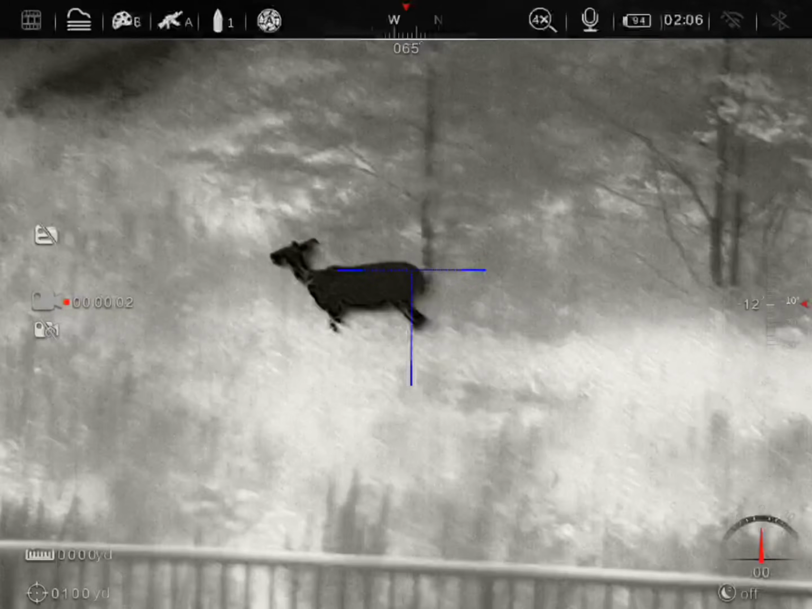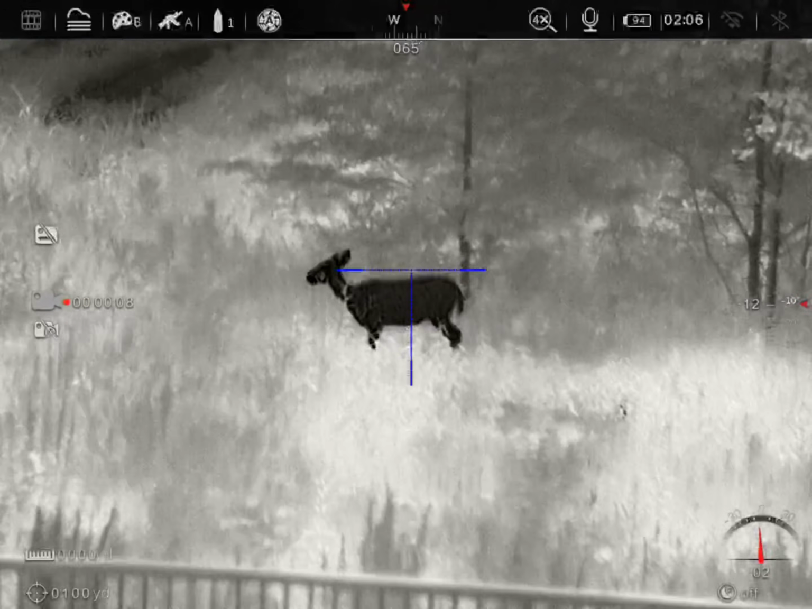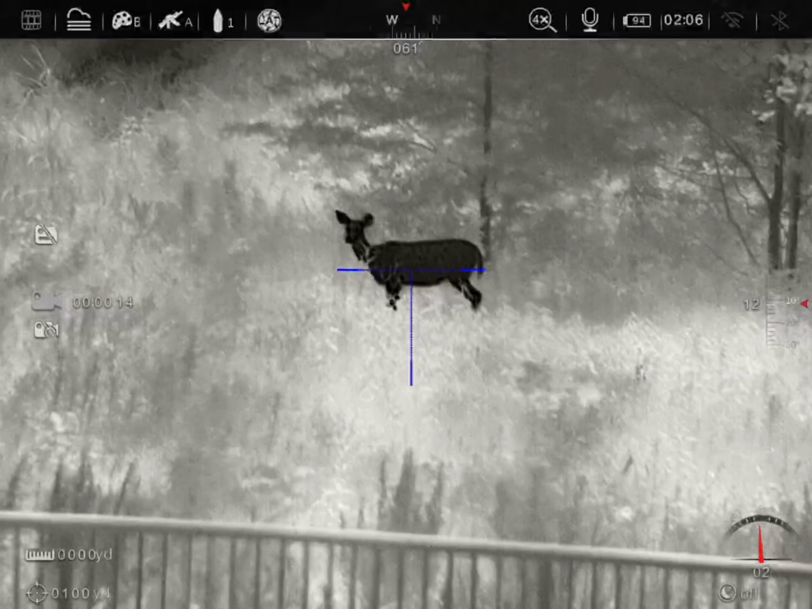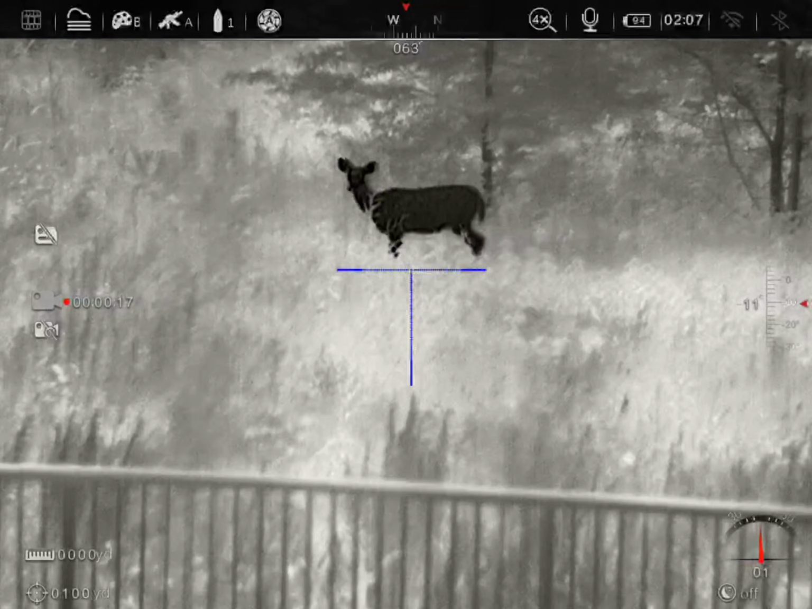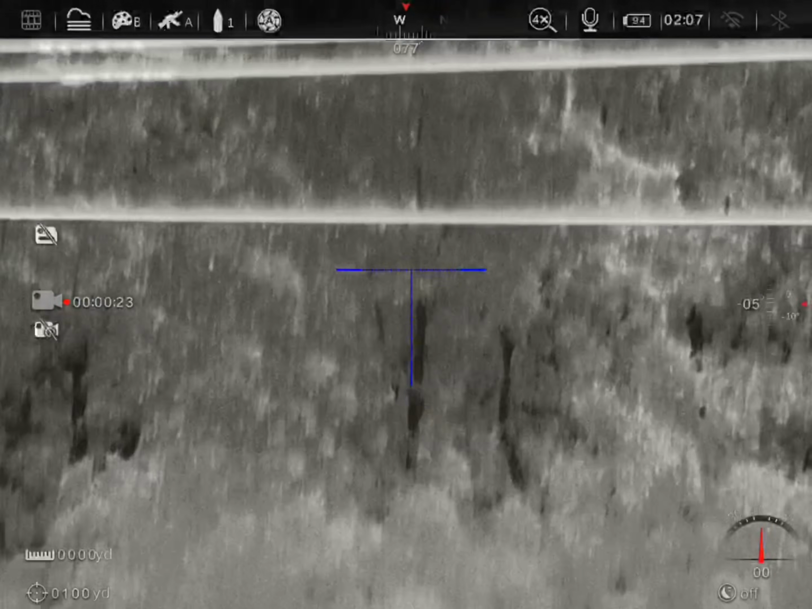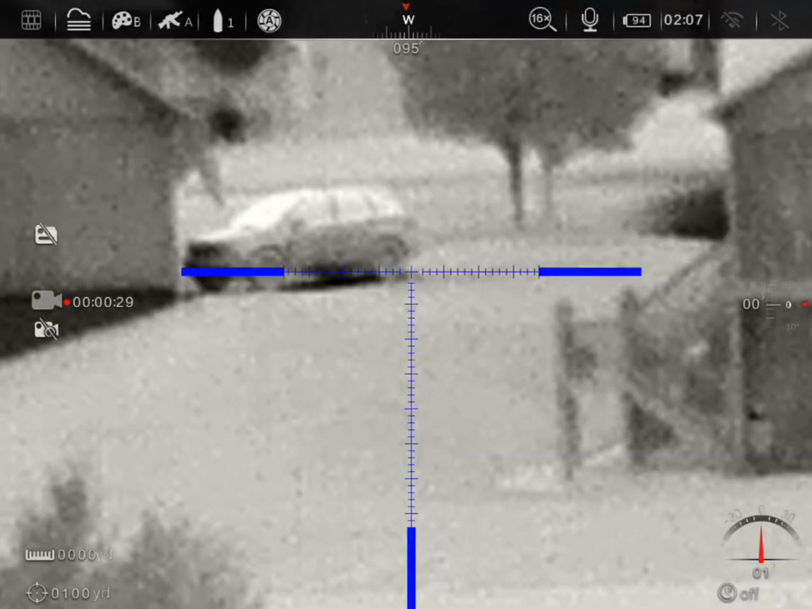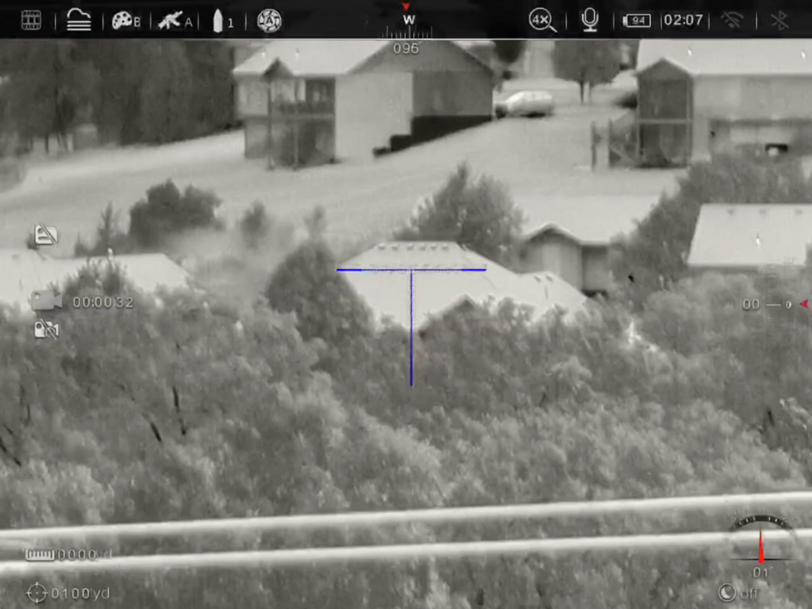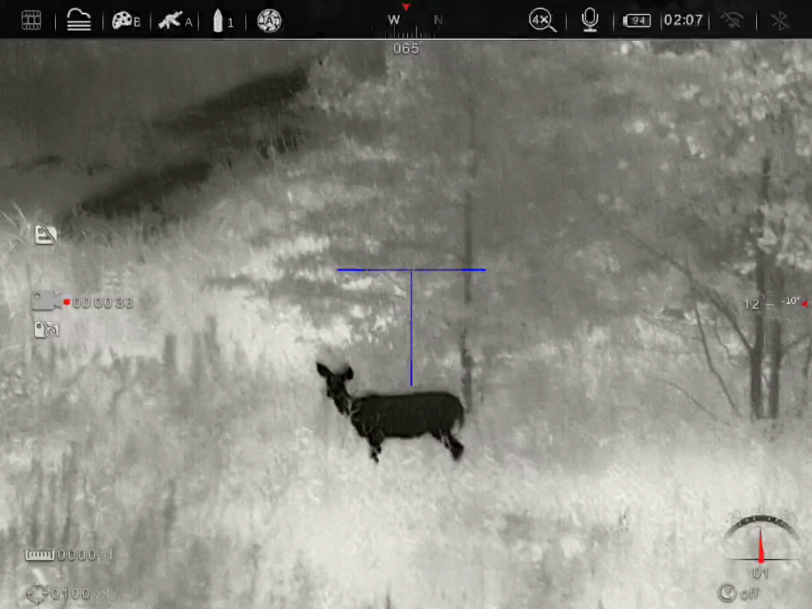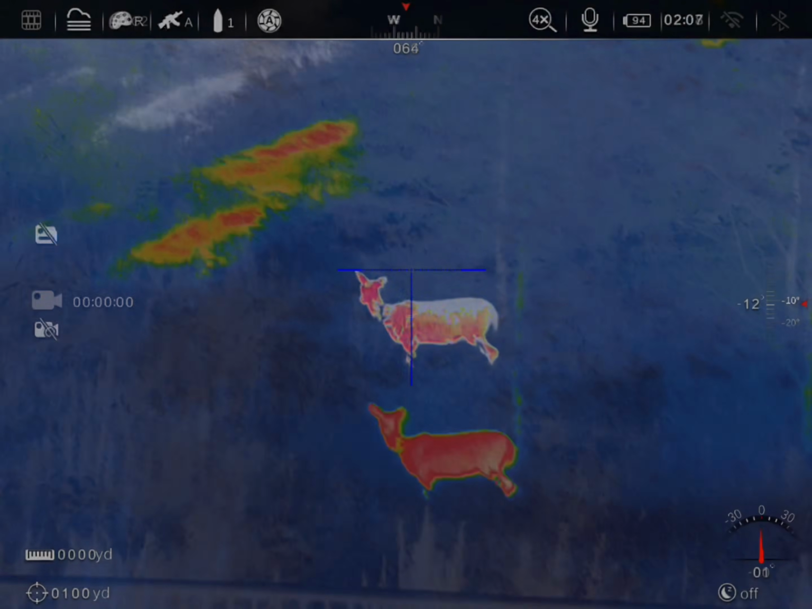Just going to make another quick video showcasing distance. As you can see, we're at 4x, and this deer is probably 75 yards. Not too far. We go out, houses, mad far away, very clear. There's nothing in the sky right now. I haven't seen anything yet. So a little bit unfortunate, but that's what we got for now. We'll see what happens.